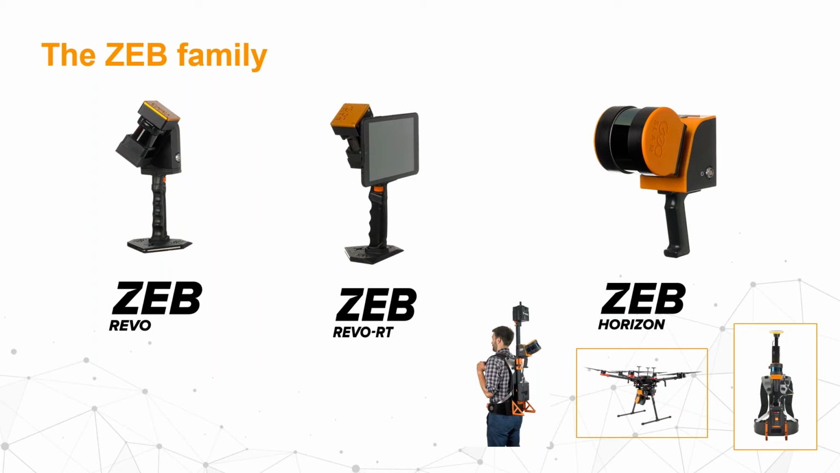Normally, if you use post-processing equipment, you would need approximately the same time for surveying, for the data collection, and the same time for processing. Using that real-time product, you save this processing time, so you are much more flexible. So ZEB Revo RT is our main product for facility management indoors for the real estate industry. That's where this unit is used most.